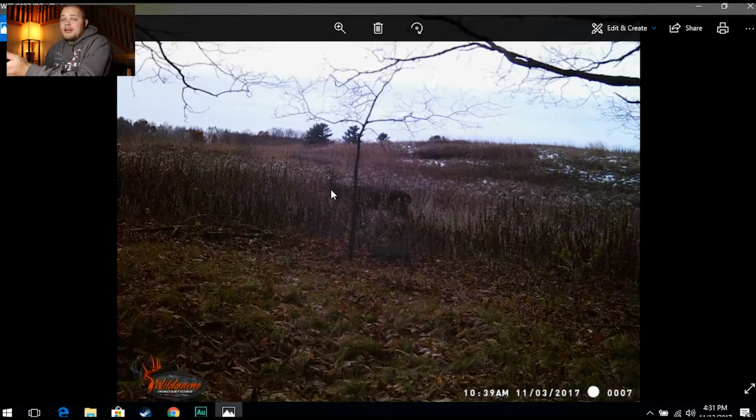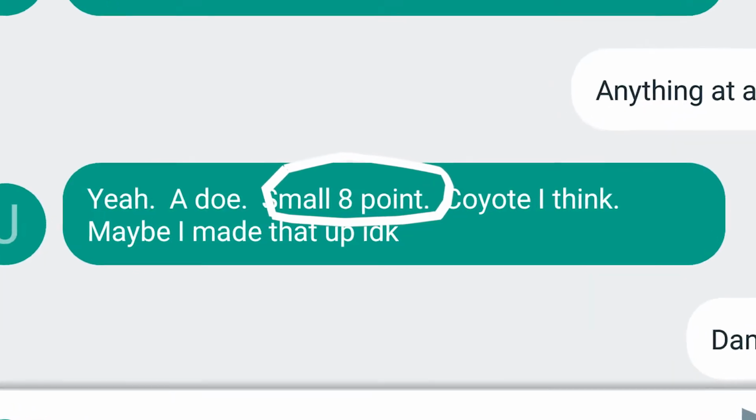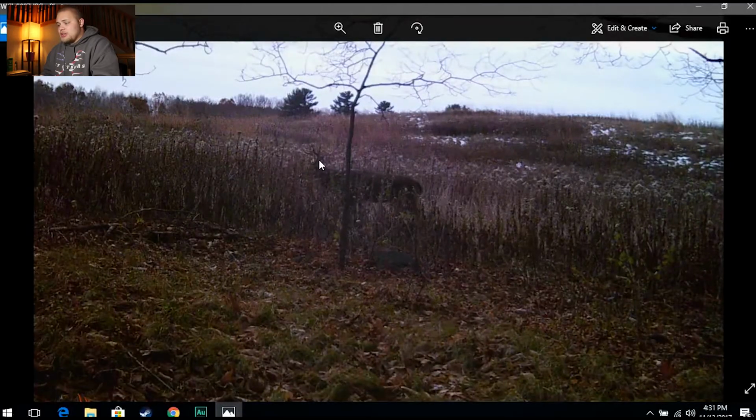This guy, which someone called a small 8-pointer, that is not a small 8-pointer. That is 100% a shooter buck. You can tell by the body size. Like it's far away. There's weeds. It's pixelated, but you can tell his horns are all the way up to here. You can see that antler. It goes all the way up to there. And look at that body. The body is massive. So you know that's a really big deer.